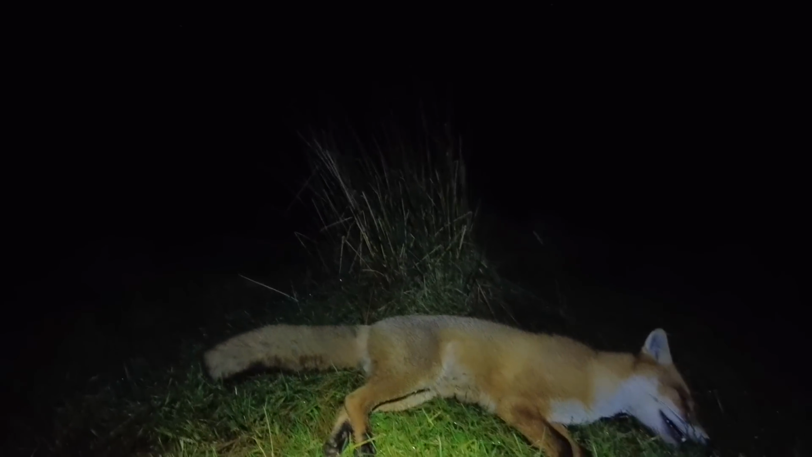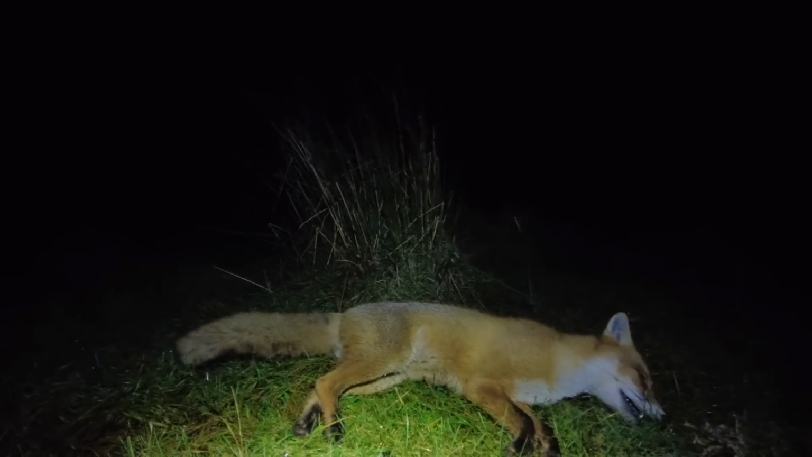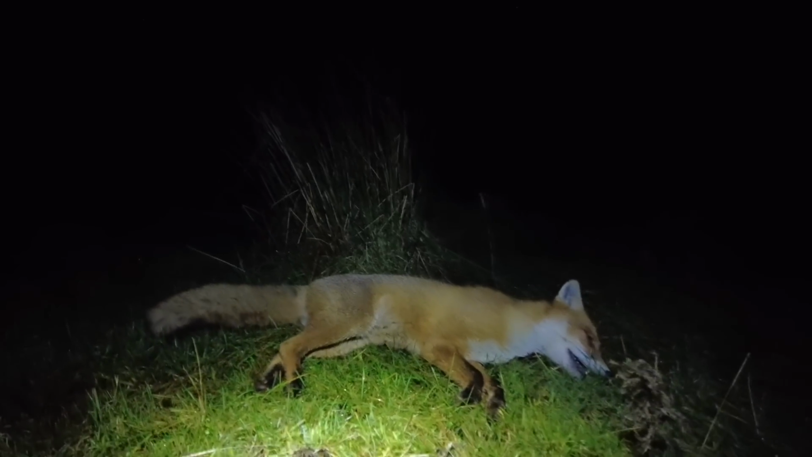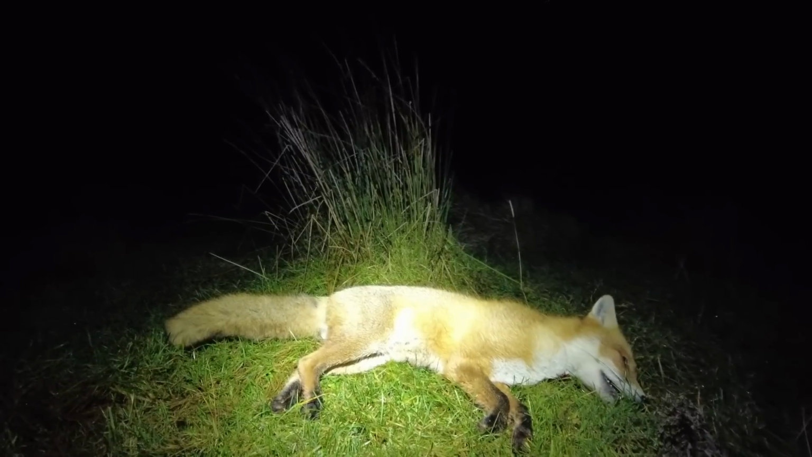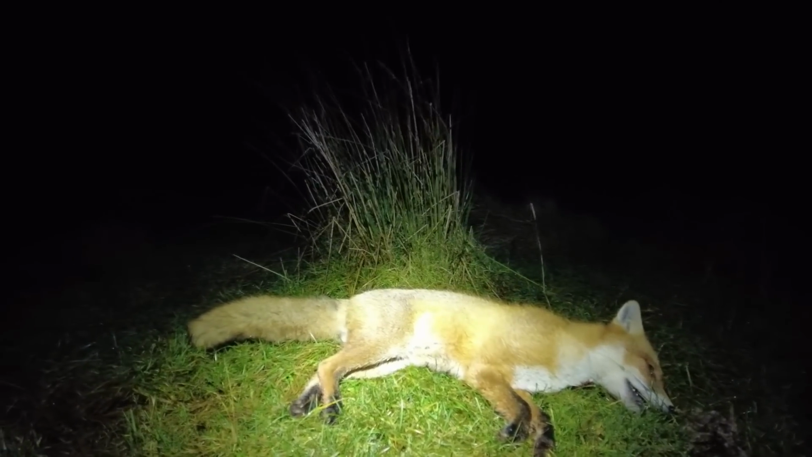That's some distance. It's a nice sized fox as well. It's actually a dog fox. It's absolutely amazing. Right, let's get this one down.